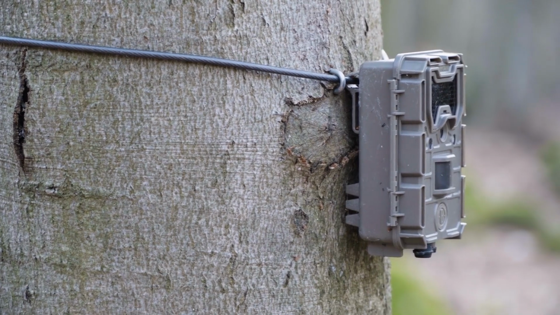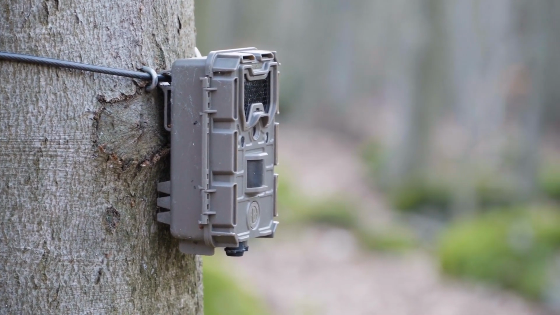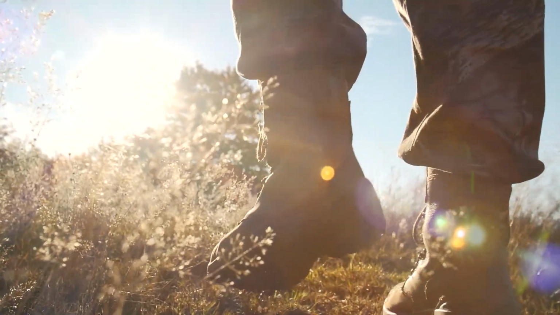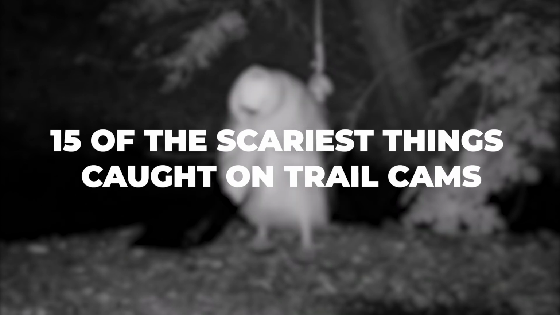Every time motion is picked up, trail cams start recording, which means there is no shortage of interesting footage out there. Usually these cams are set up by hunters and reviewed going into the hunting season to get an idea of what is out there. But you would be surprised by what is captured in the woods where few humans step foot. Some of these may even scare you. So grab a blanket and get comfy as we check out 15 of the scariest things caught on trail cams.